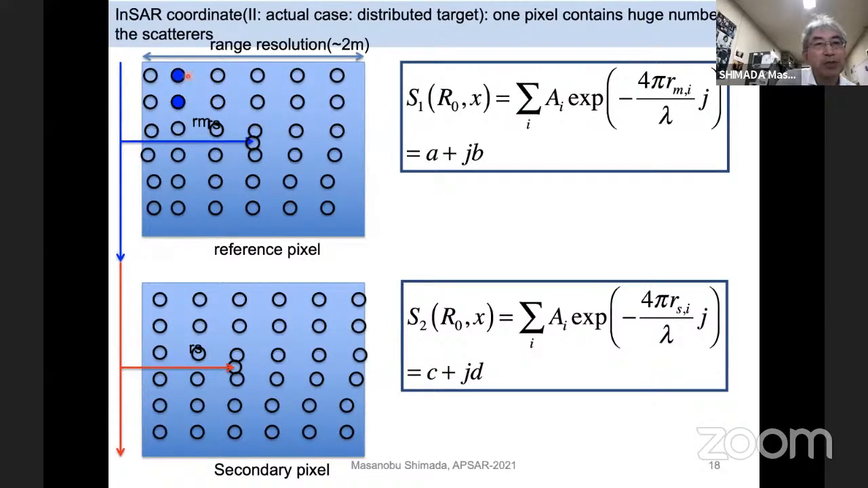This point, this, so many. And you can imagine a 3 meter by 3 meter resolution pixel. If we deploy many scatterers, I think 10,000 or 5,000 scatterers are included.